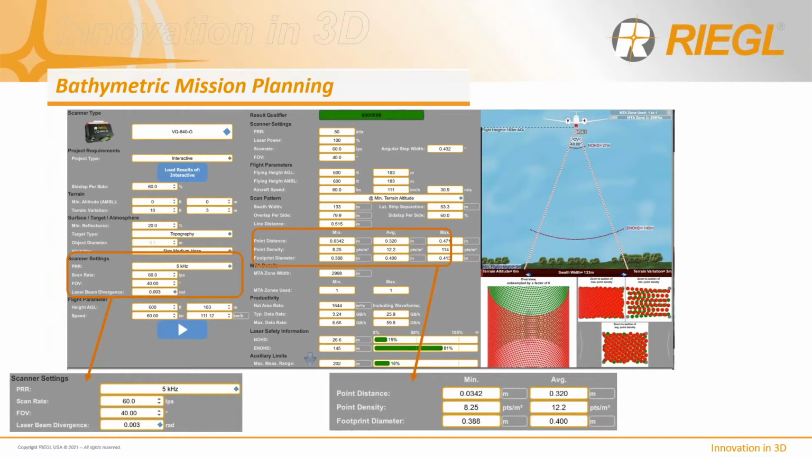So let's talk about the mission specifications. So the VQ840G allows you to plan it in our standard planning application called RIEGL. The 880G Mark II is also available for flight planning capabilities. And what we're looking at here is what kind of point density will be produced, what's the safe altitude to operate at from an eye safety constraint, and some other factors.